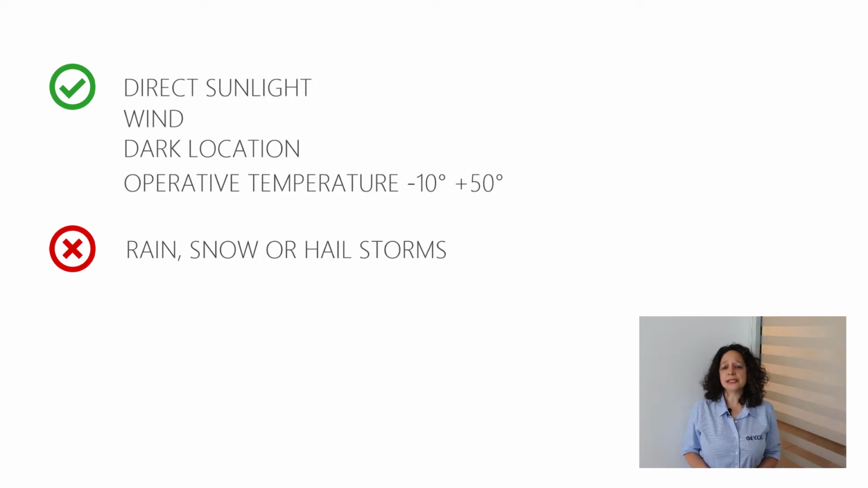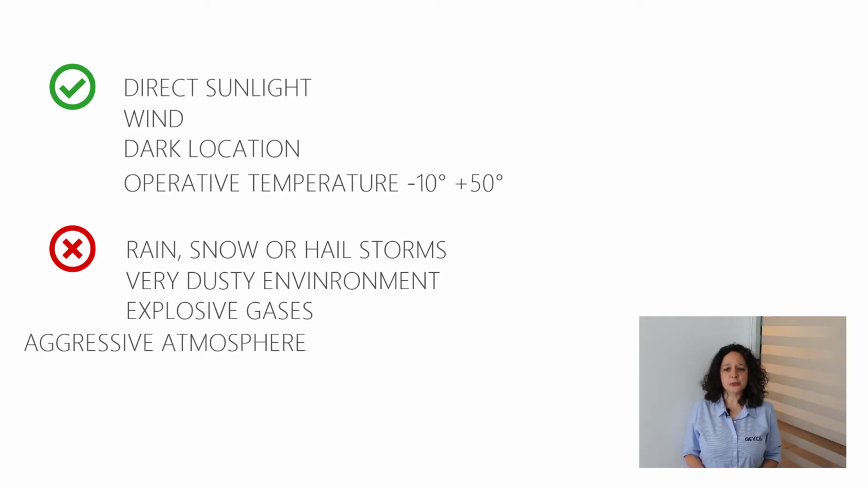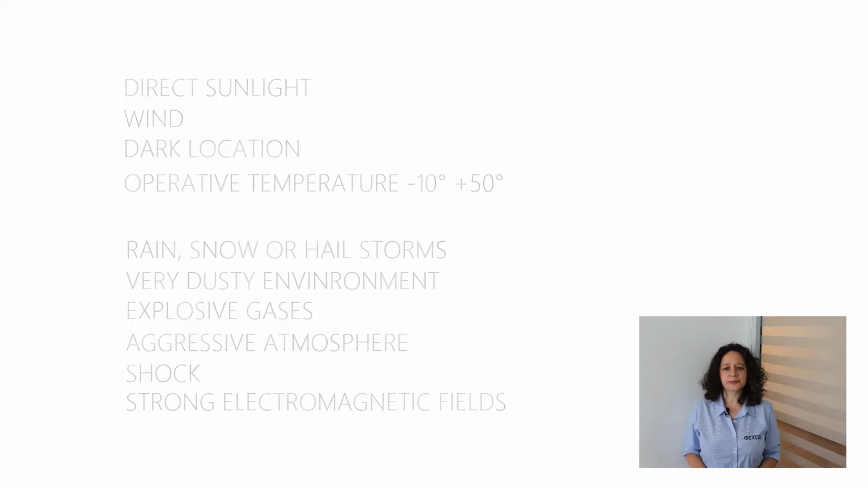Remember that the main sensor is a LiDAR. Very dusty environments, the presence of explosive gases or an aggressive atmosphere, a shock greater than 500 meters per square second amplitude, 11 millisecond duration, and strong electromagnetic fields.